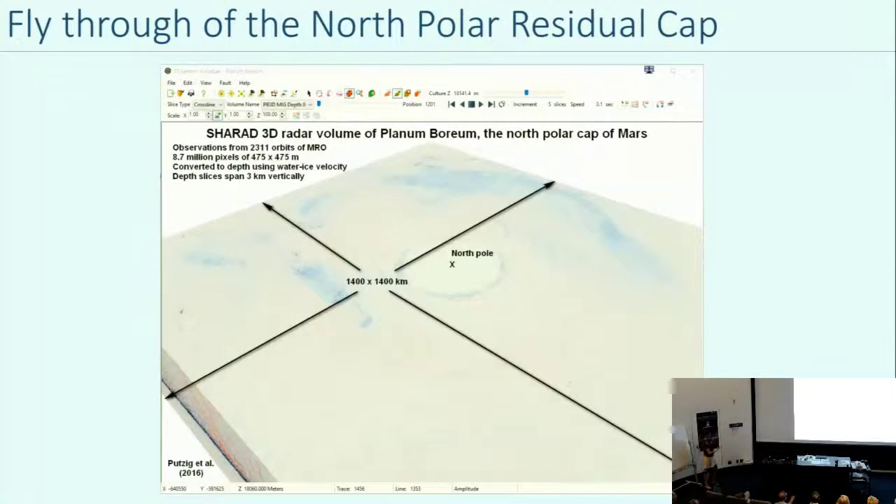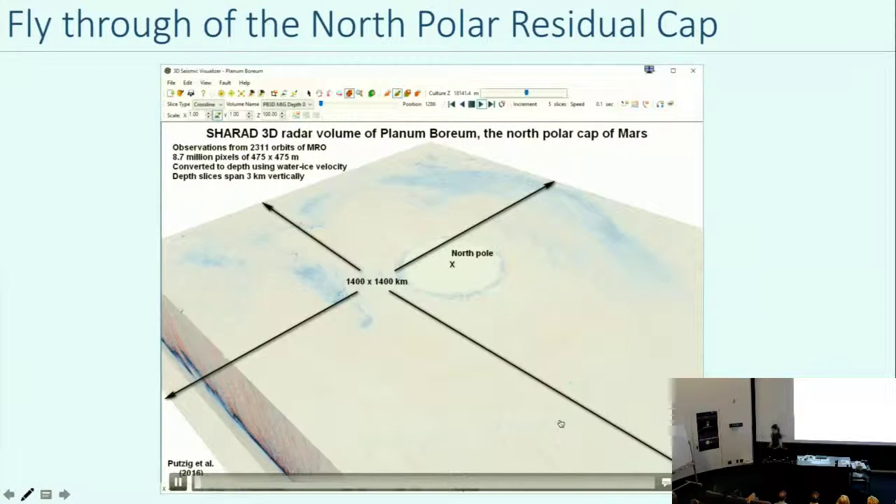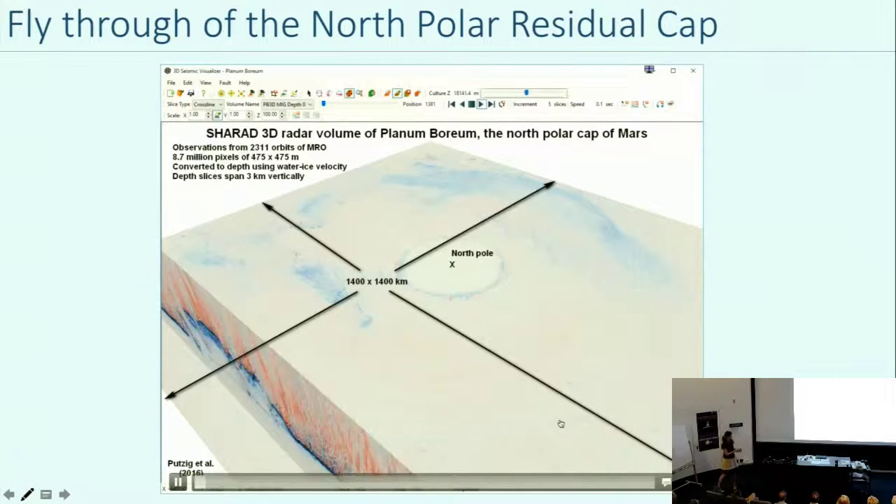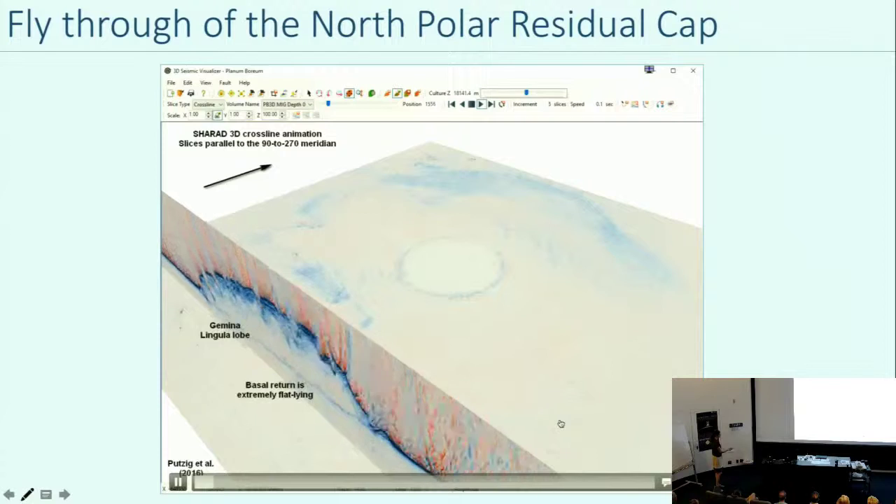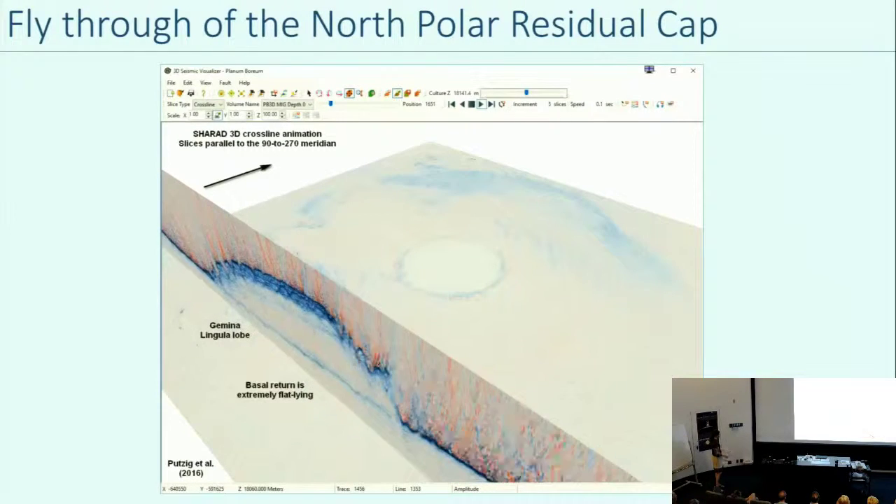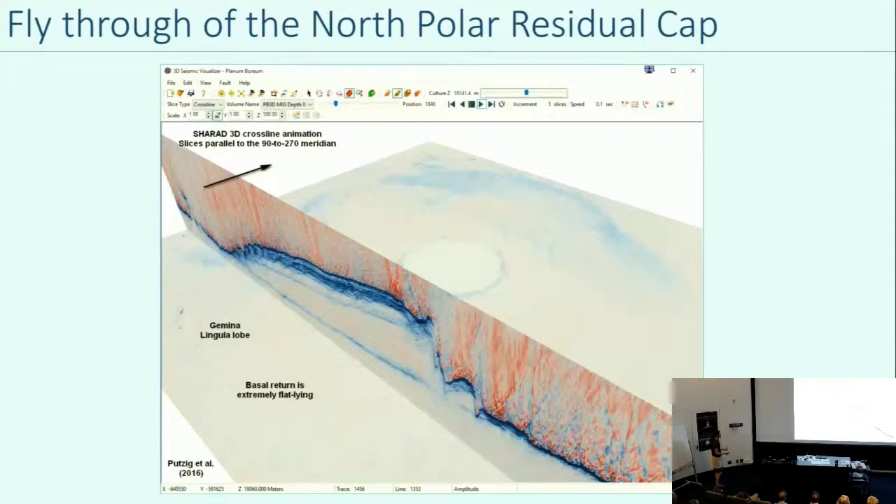Another kind of cool thing is that we can now do these fly-throughs of the polar cap. So let me see if I can get this. So we have this 3D volume, and you can actually just fly through, and pieces of the cap come and go, and you can see the layering change as you go across the pole.